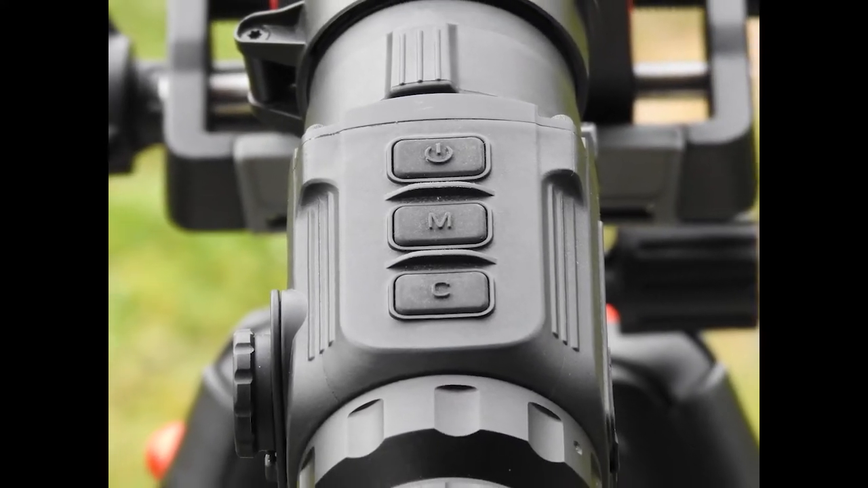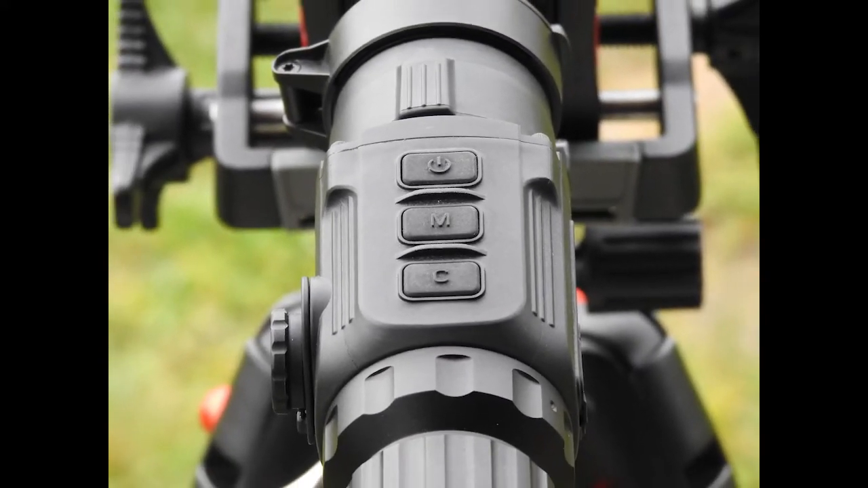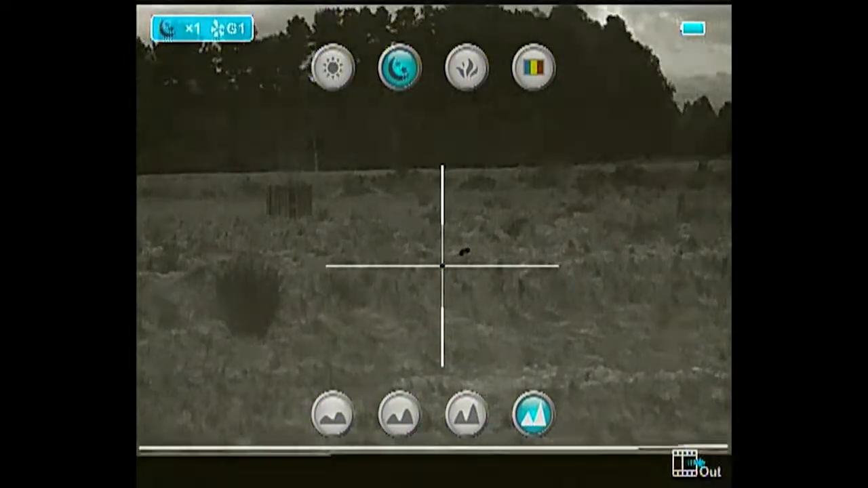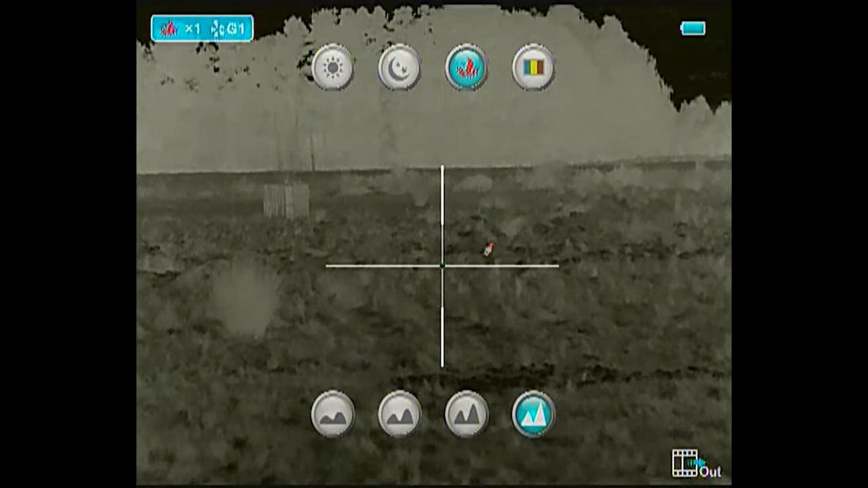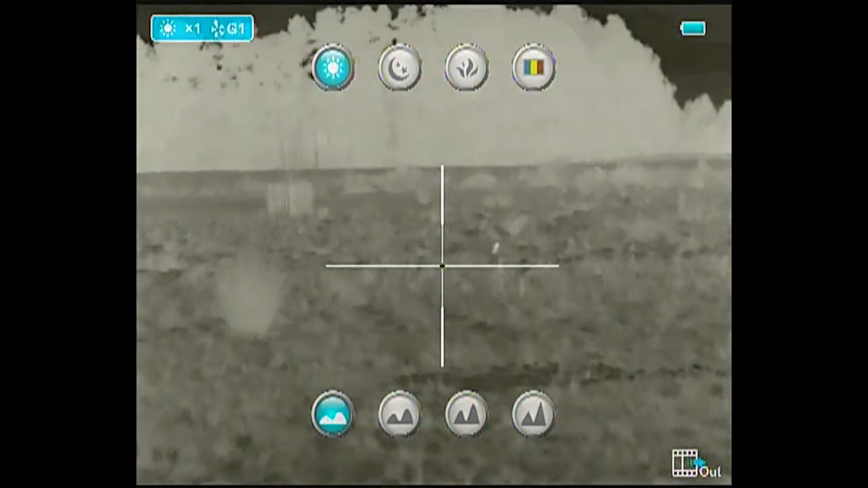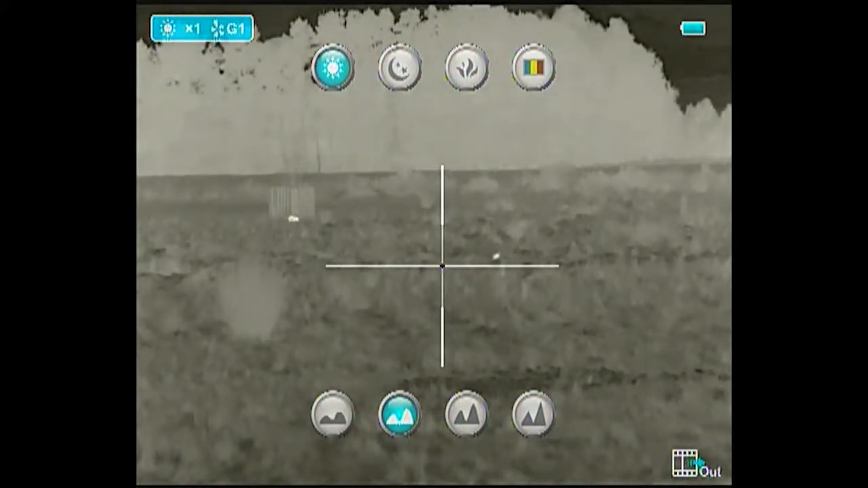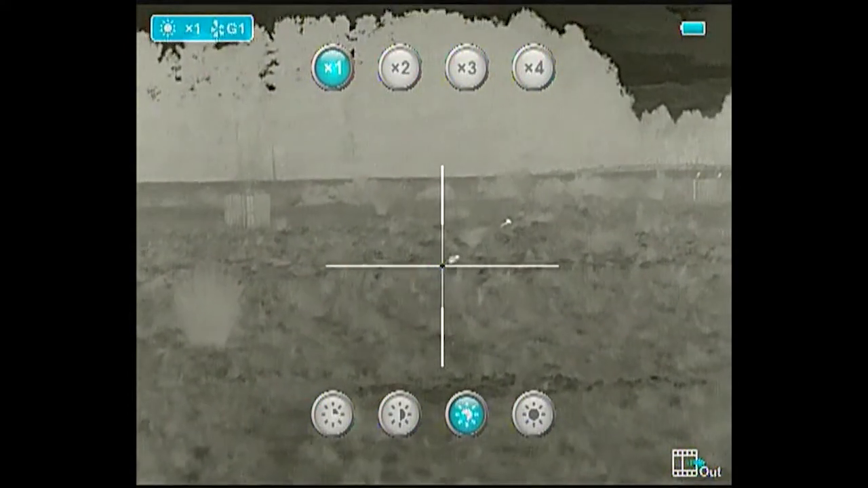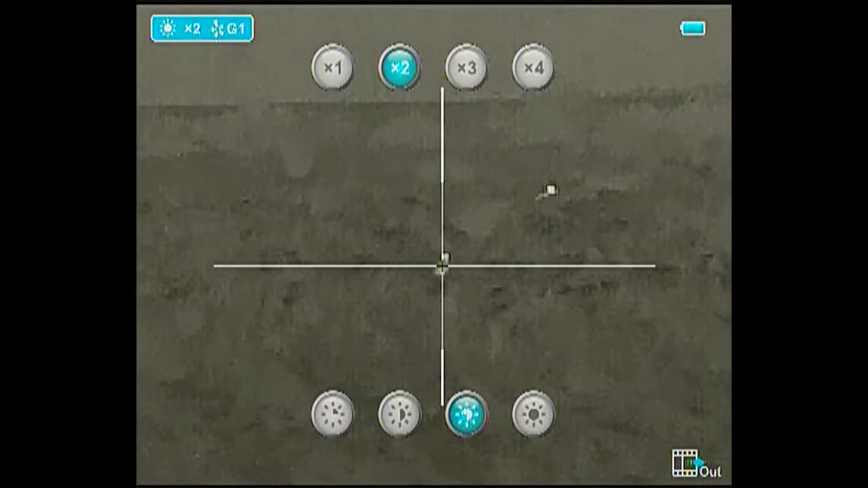So let's get started with a quick press of the menu button. So across the top here we have our 4 modes. So we can have white hot, black hot, red hot and colour. The instructions refer to that as rainbow. But we also have 4 options across the bottom using the C or calibrate key, which is adjusting the sharpness from 1 to 4.